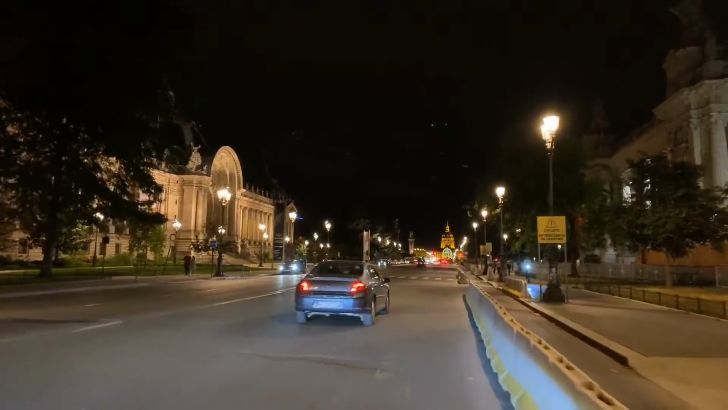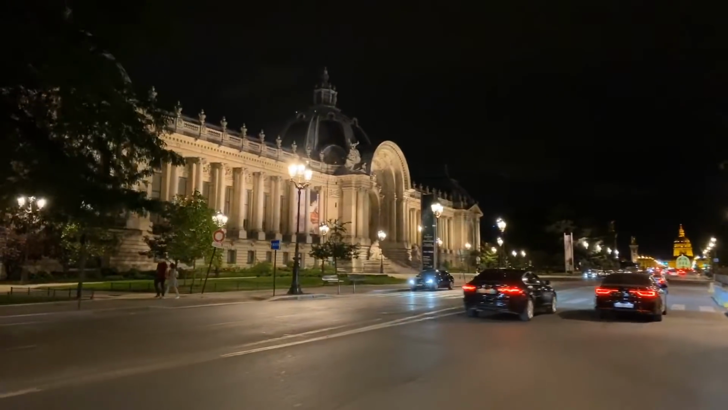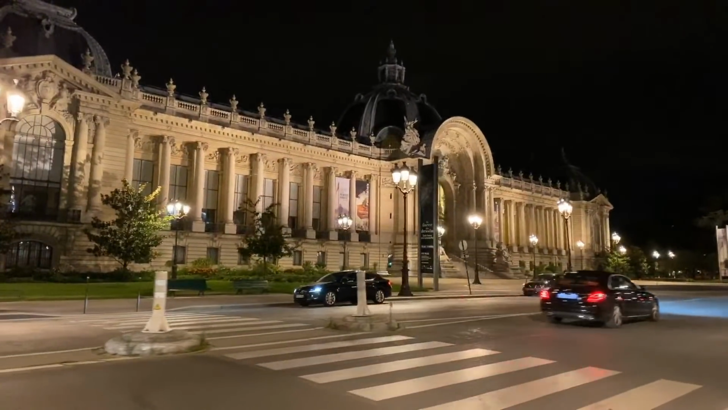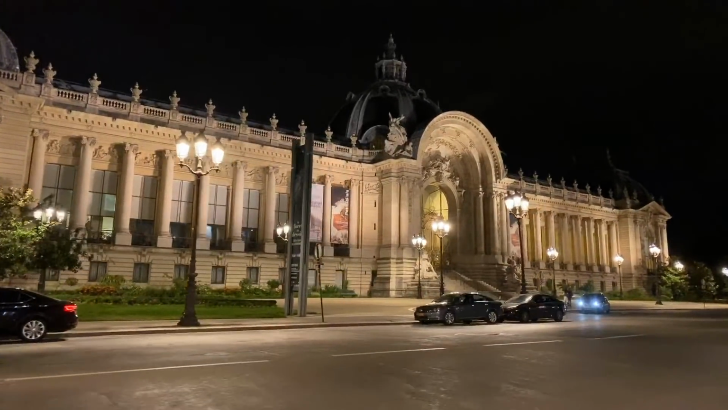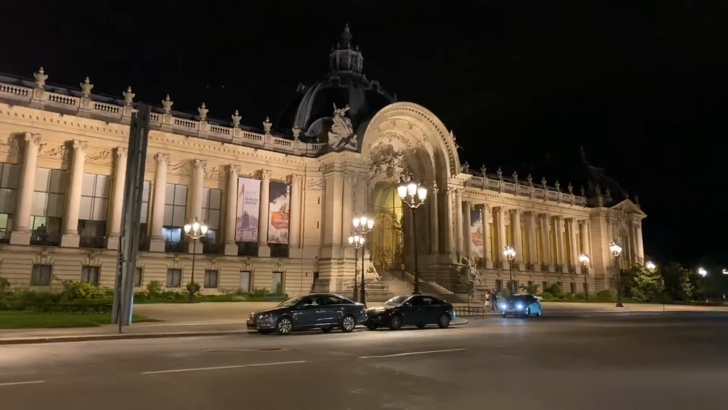So to my right, the Grand Palais is not illuminated very well, but on the left, the Petit Palais is. Oh man. Oh, this building never disappoints. Wow.